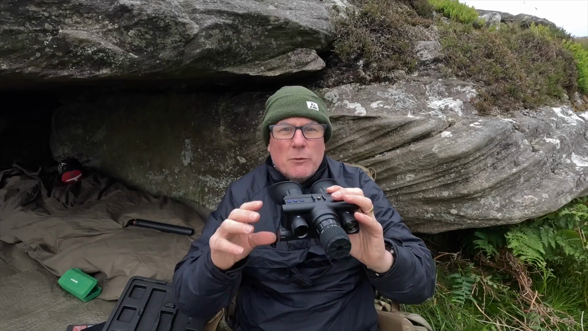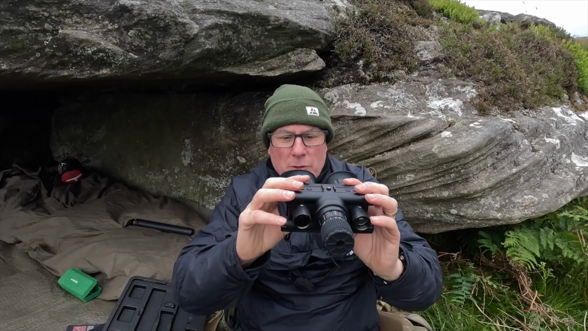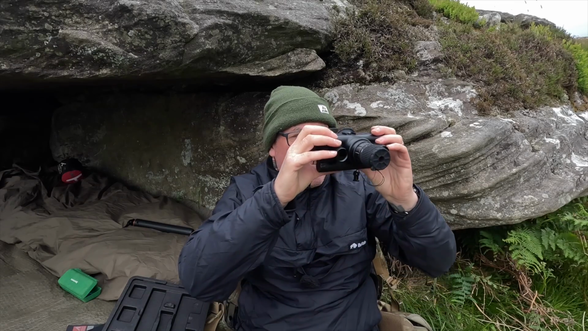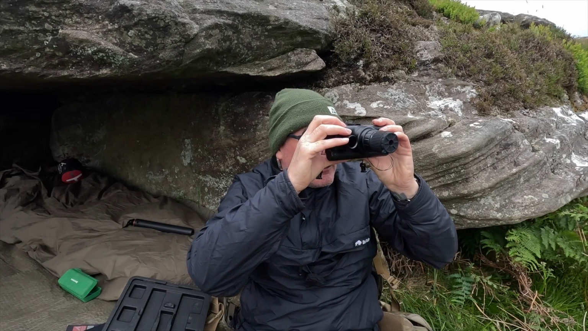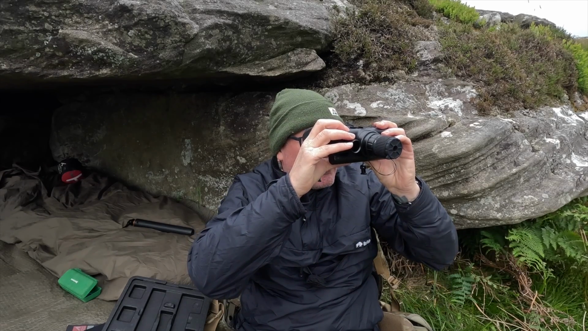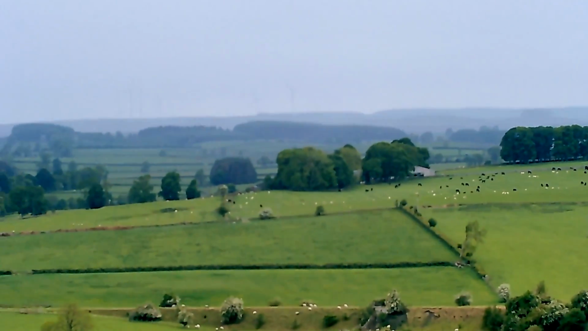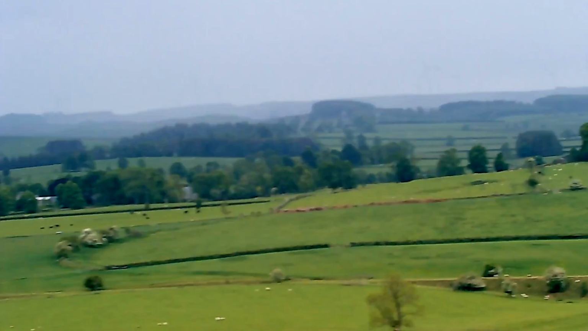I'm actually sat on the top of a hill, it's like the side of a hill, looking down a valley doing this review. But just looking through it now, I'm going to press record, and there. We've got this recording now, and I'm in a valley, and I'm just going to focus it in, and I'm actually going to put some of this footage up on the camera as I'm speaking now.